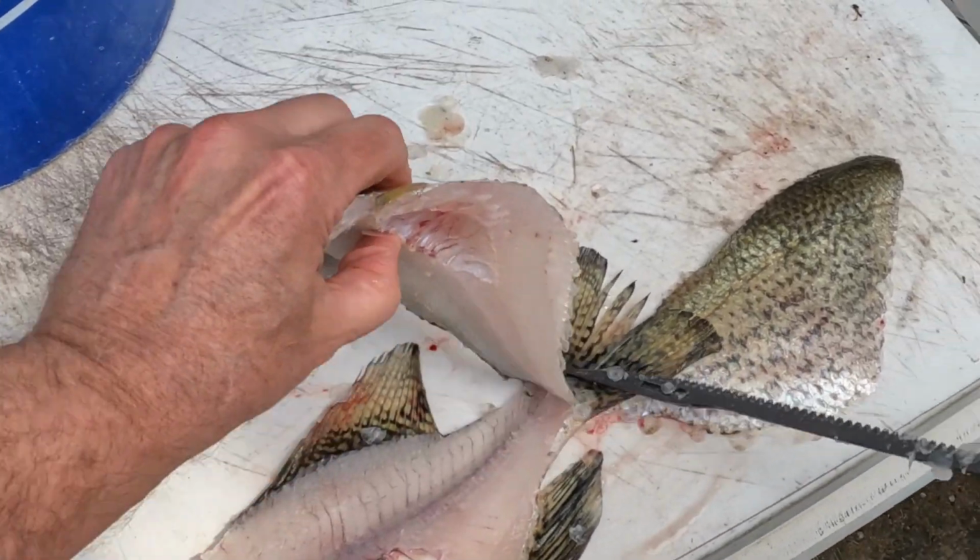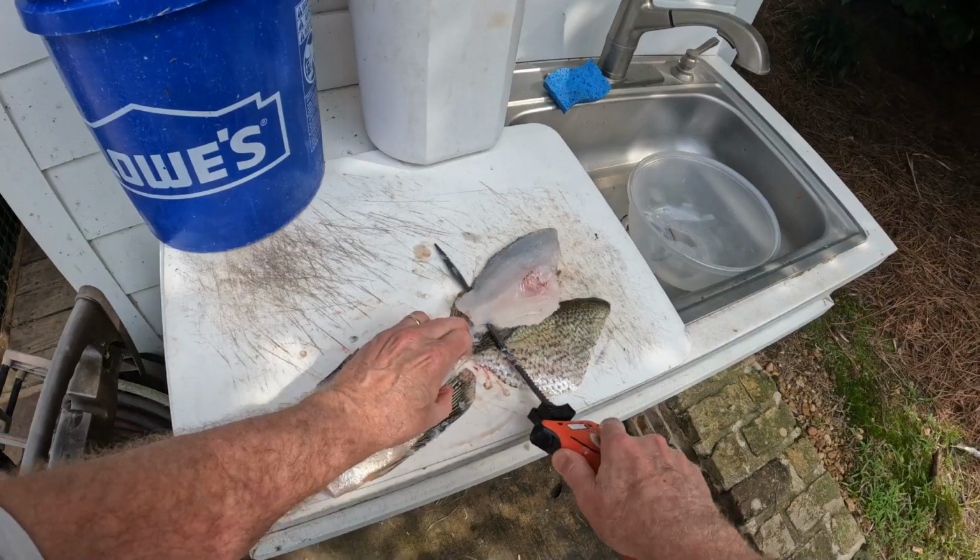Leave the skin attached right here at the base of the tail. Flip it over. Look at all that.